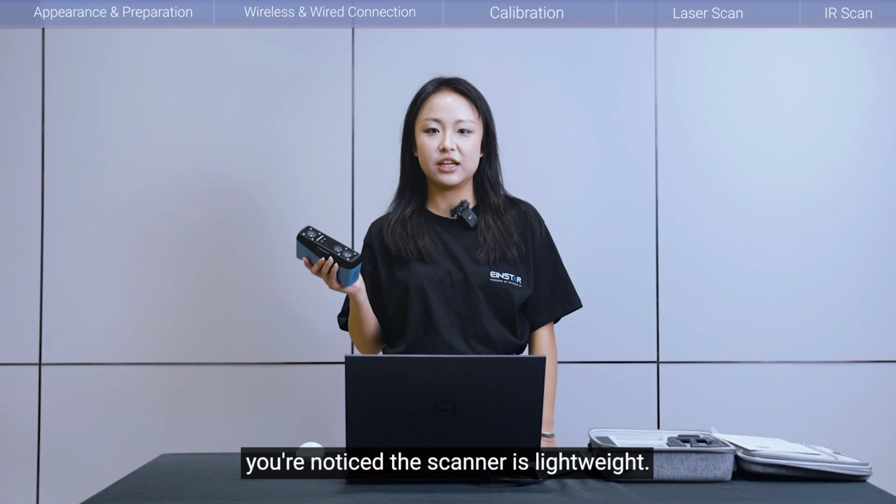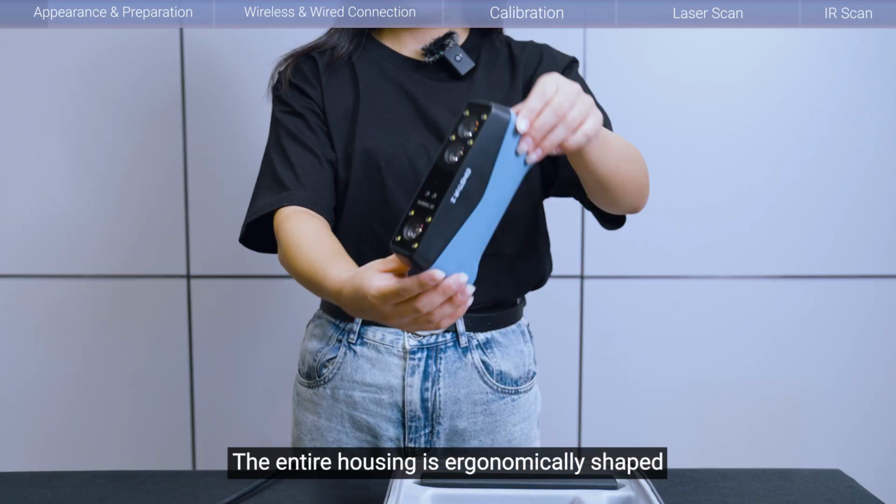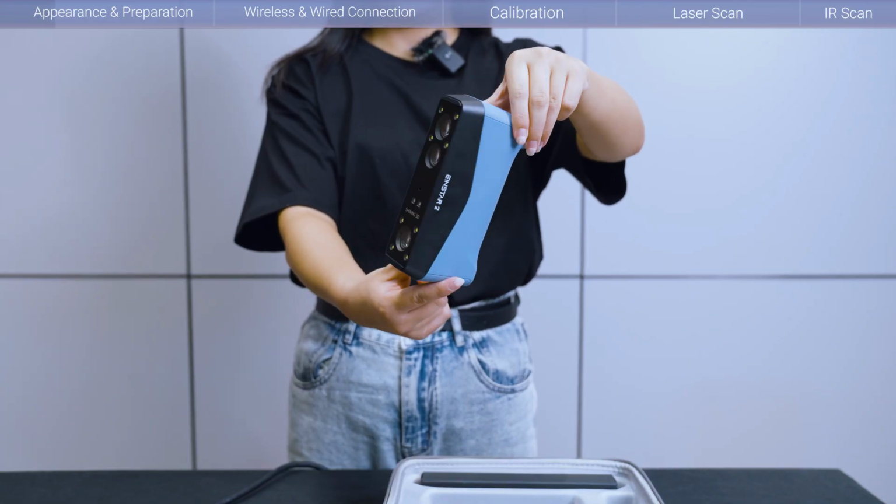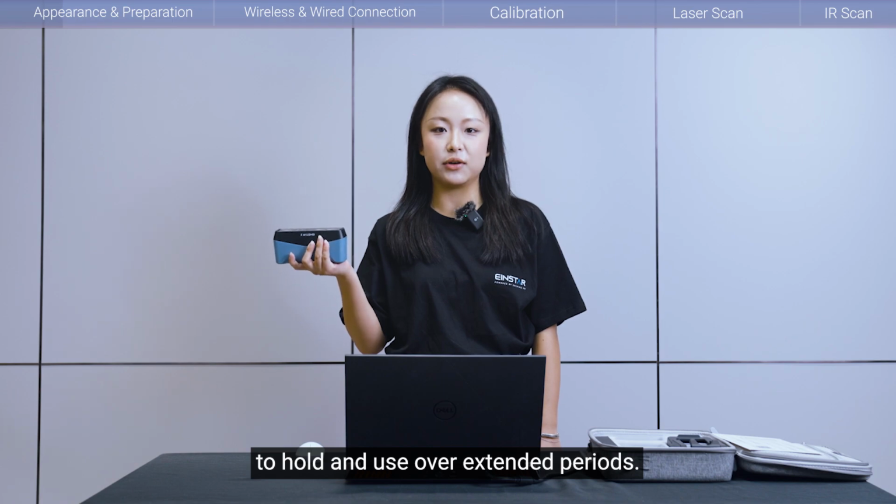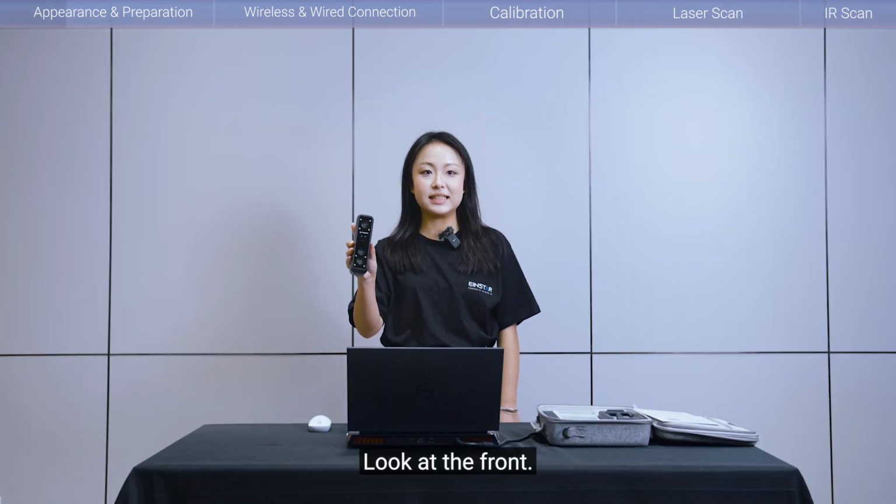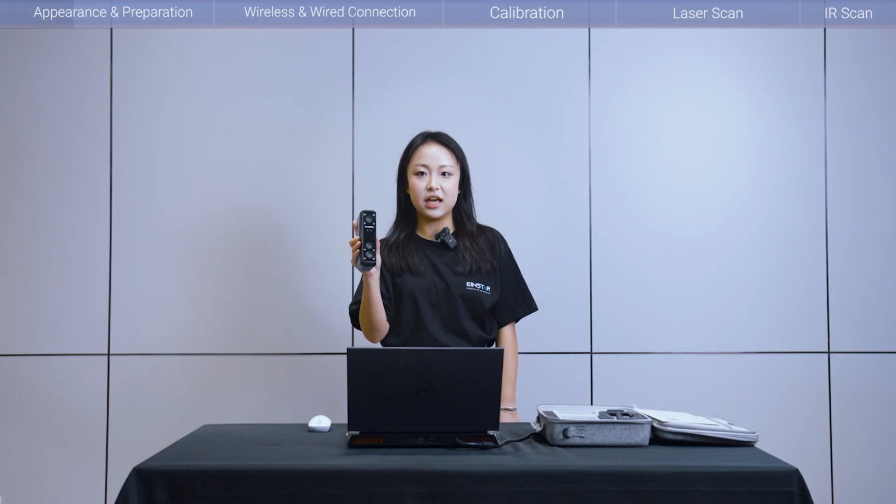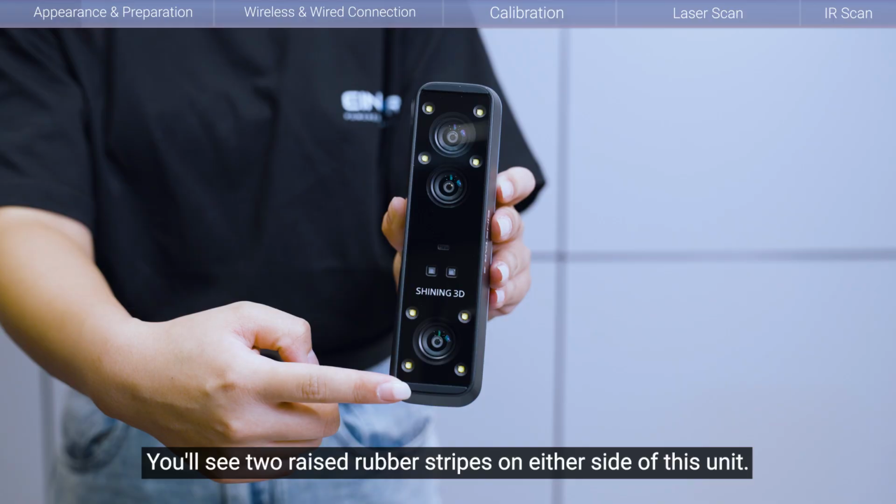First thing first, you'll notice the scanner is light and compact. The entire housing is ergonomically shaped to fit naturally in your hand, which makes it very comfortable to hold and use over extended periods. Look at the front. This is where the camera assembly and projectors are located. You'll see two wrist rubber stripes on either side of the unit.